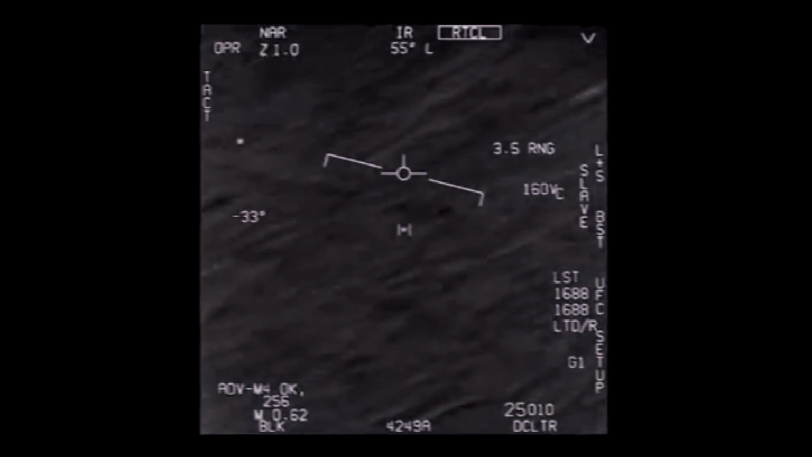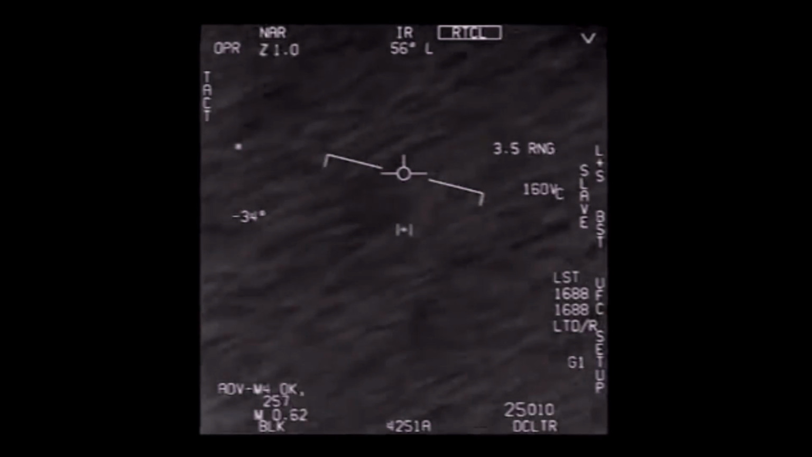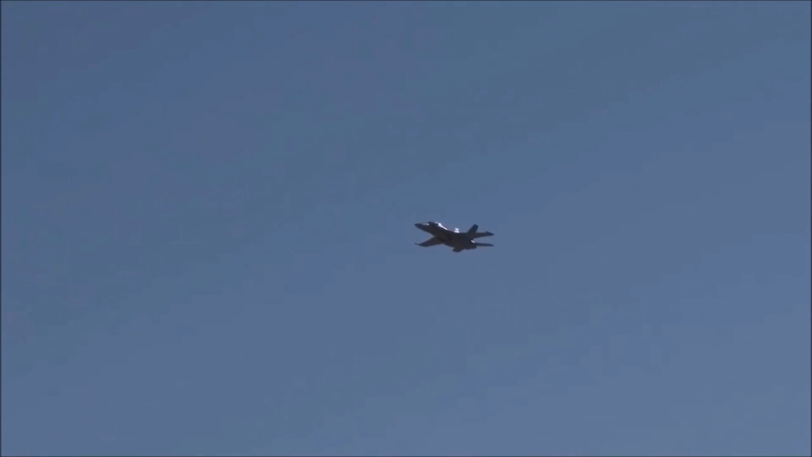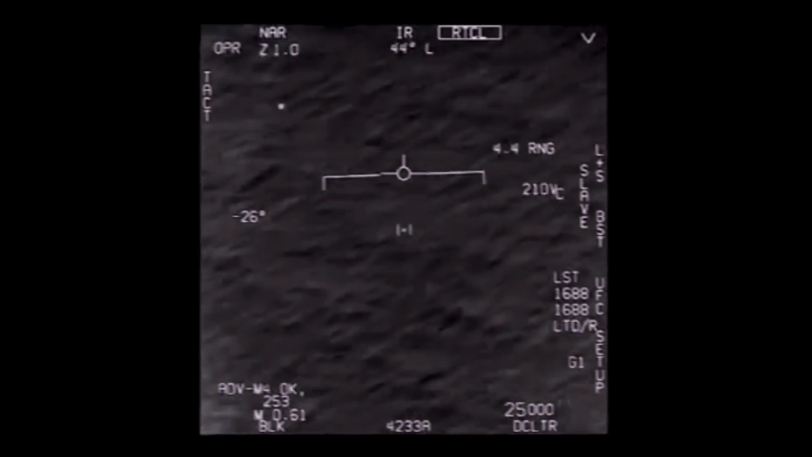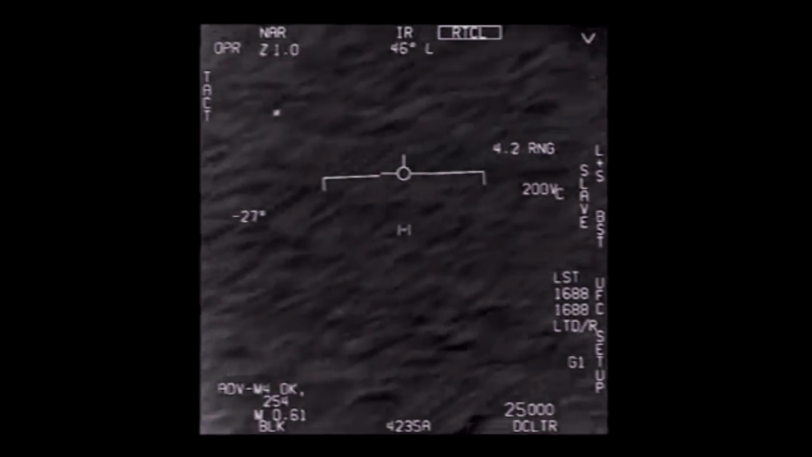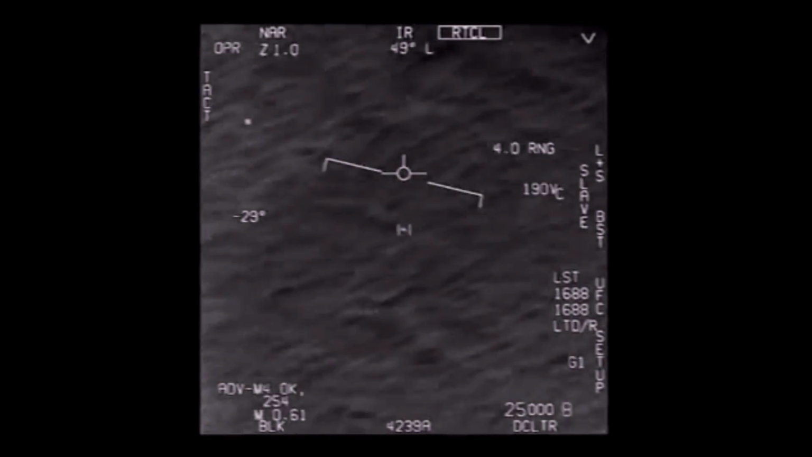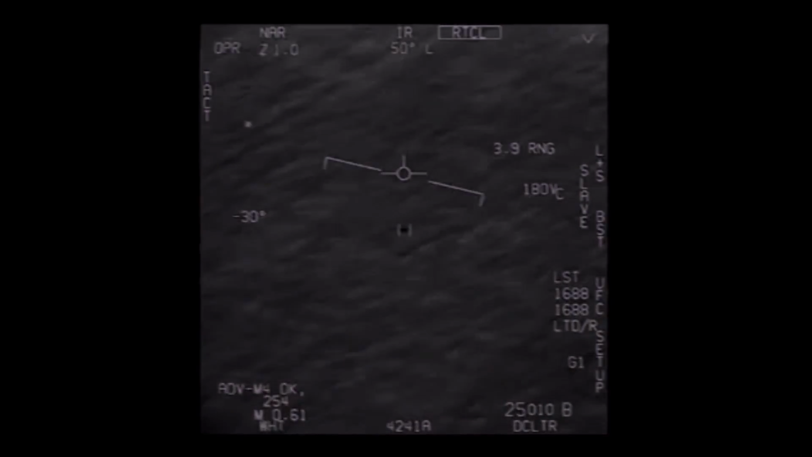The craft could be a slow-moving object, such as a weather balloon, or even a relatively fast-moving bird, but because of the speed at which the jets are moving as they lock onto it, it appears to be moving incredibly quickly against the backdrop of the sea. As such, the Go Fast video can also be considered insufficient evidence to support jumping to the conclusion of aliens.